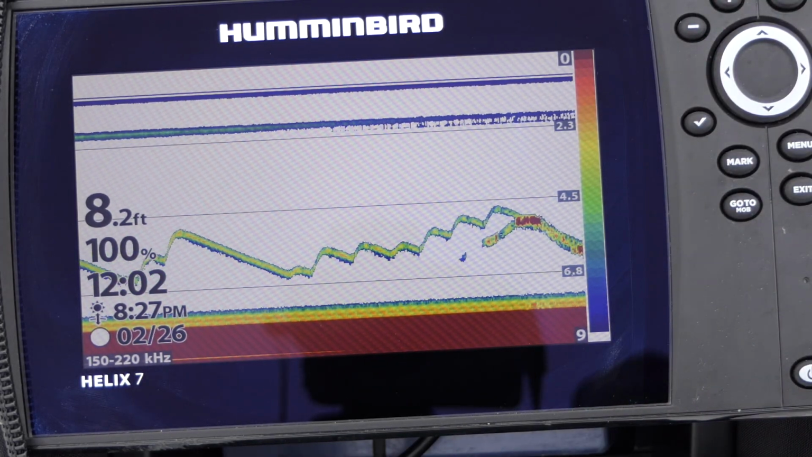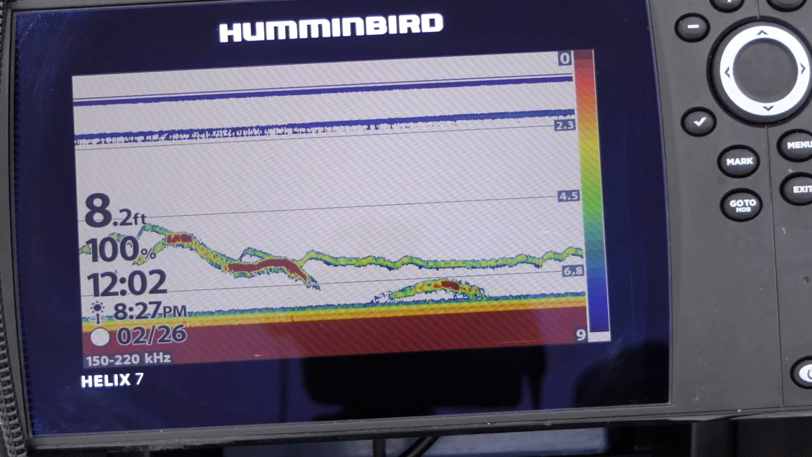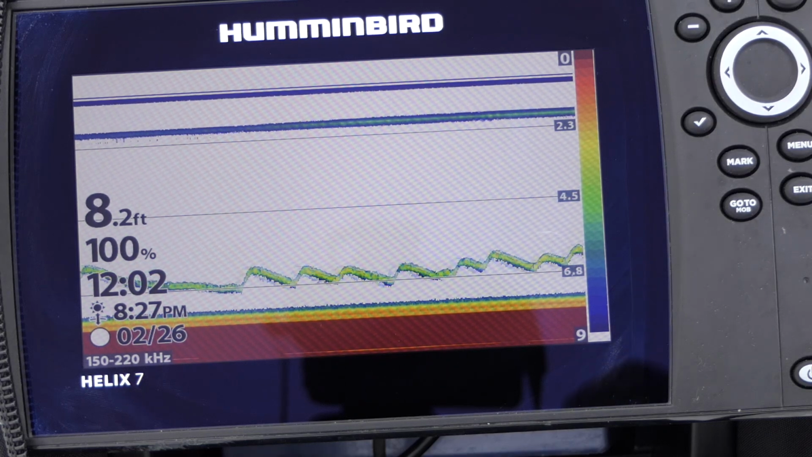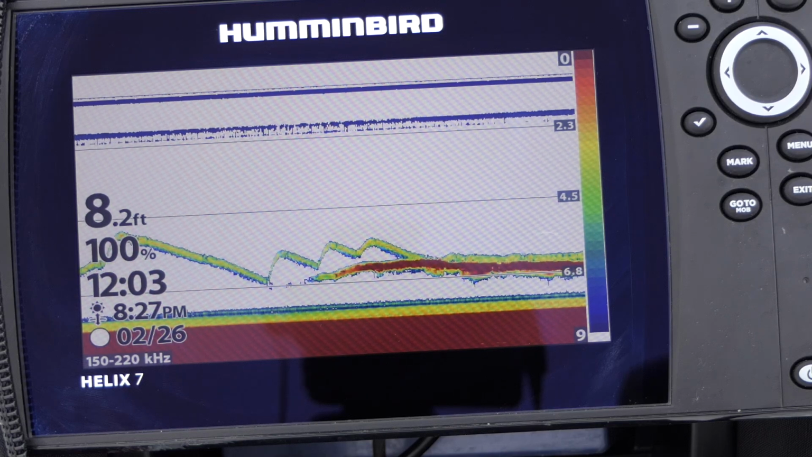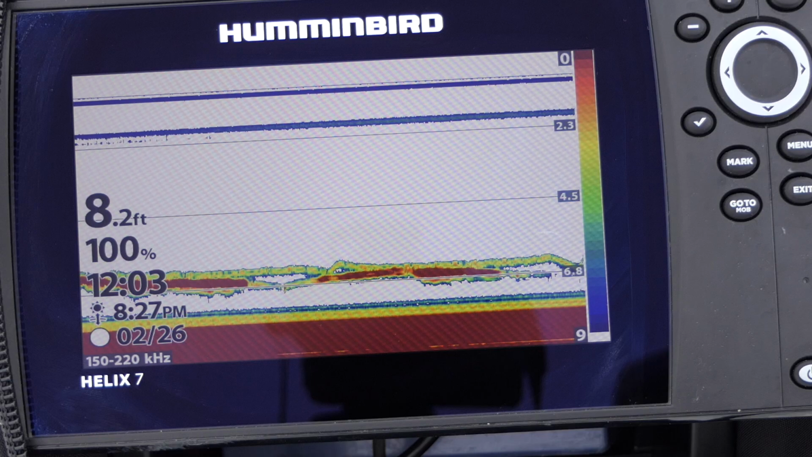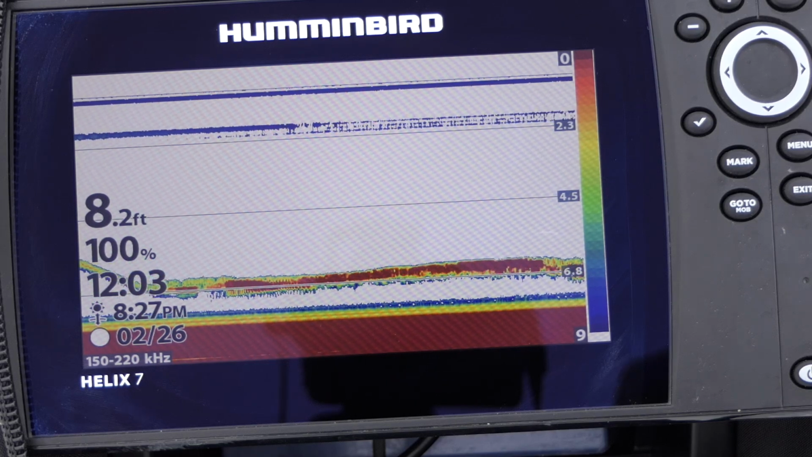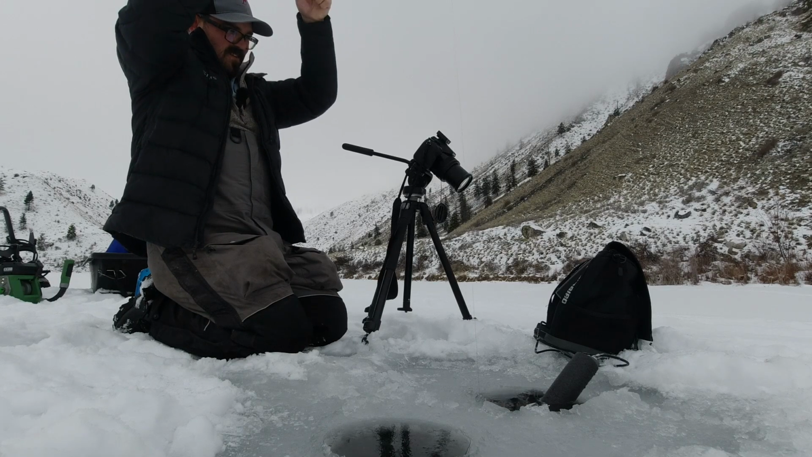Oh, there's a fish. See how dark red that is? See how dark red that was? That was the fish that came right underneath, but when it first entered the cone there, it was a light green. Oh, there's a fish. See it? Red. Really sniffing it. He's still back looking at it. Still back. Not going for it though. There we go, we got him. He's sniffing it for a long time.